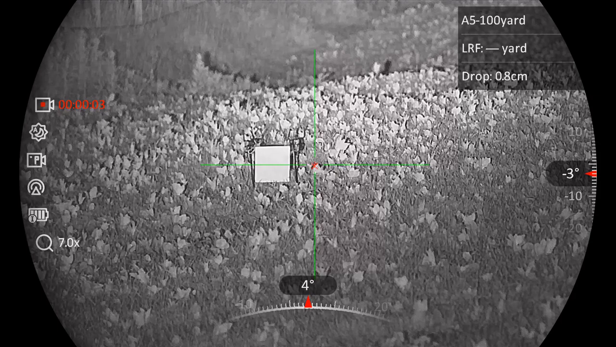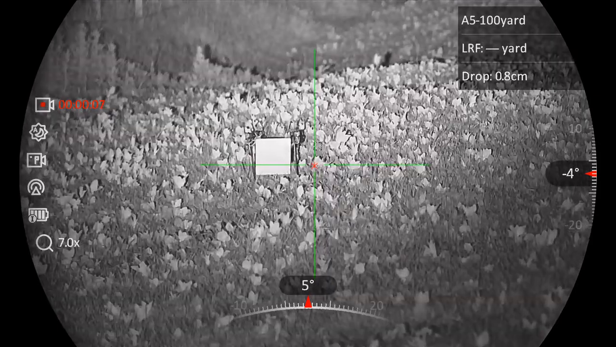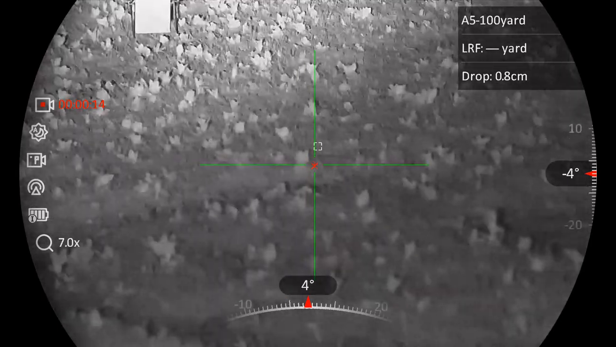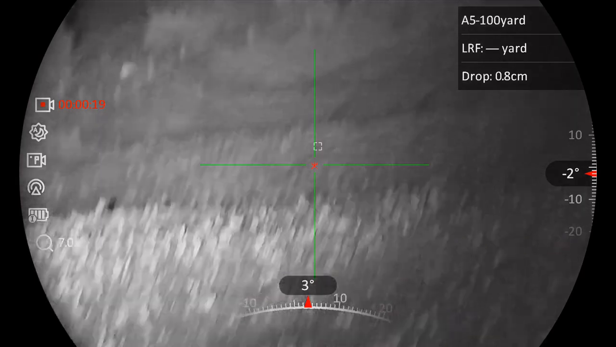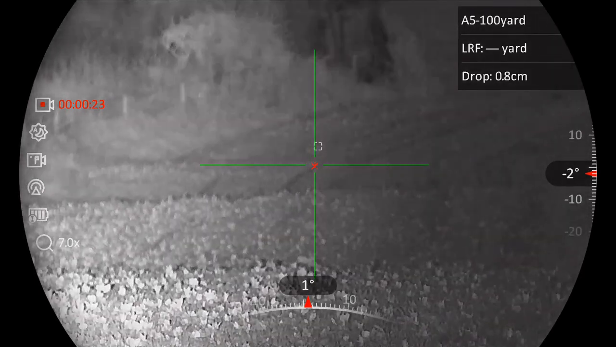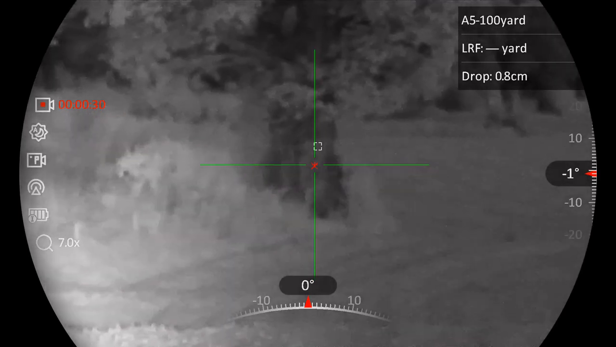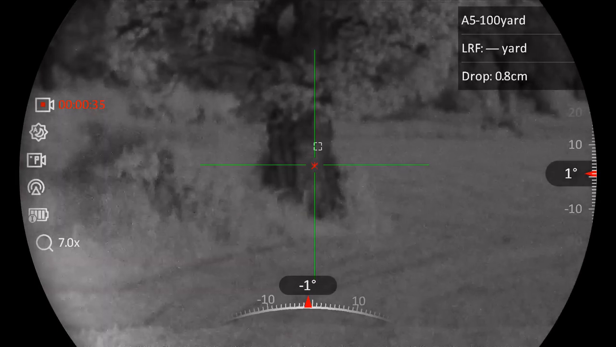Okay, this is the Hikmicro using the OneLeaf's IR. Got no IR on from the Hic. I'll try and move to the tree if I can. So awkward to do this one-handed. Where are we? It needs to come back. Stuff in the way everywhere. I'll just drag that back a little bit. So that is on the tree. I'll see if I can just line it up a bit better with the scope.